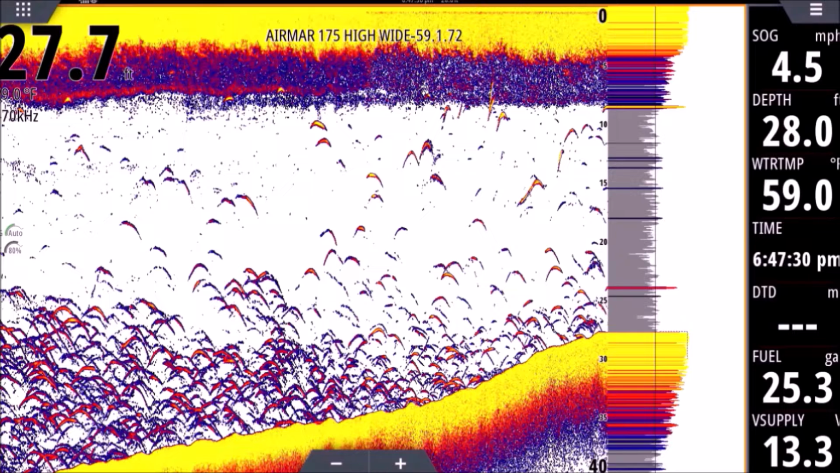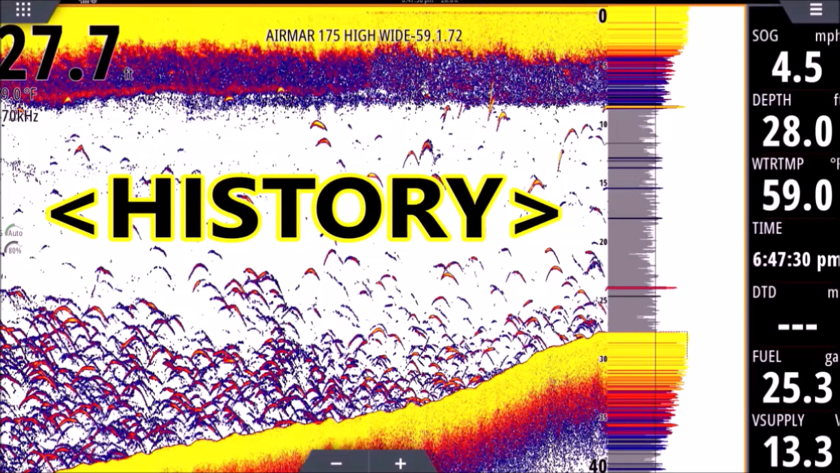So you'll see different color dashes in there. The colors, again, tell us the strength of the return. Yellow is the strongest, blue is the weakest, and that reddish orange is in between. So the transducer tells you what's under the boat right now in that A scope. Anything to the left of that A scope is history. That's stuff we've already passed by.